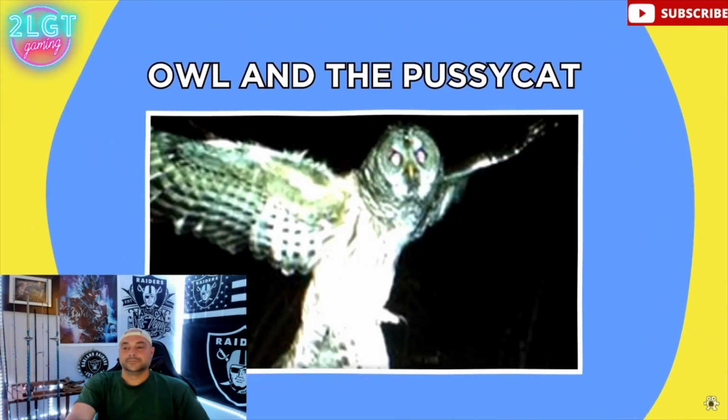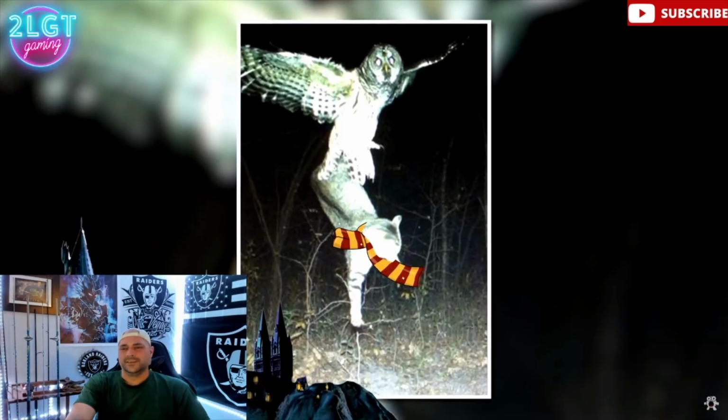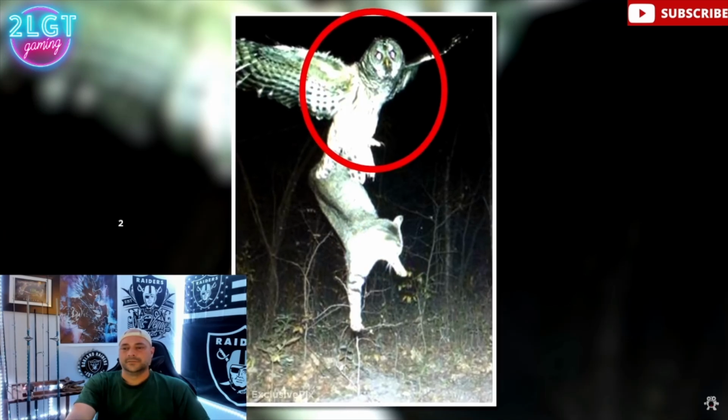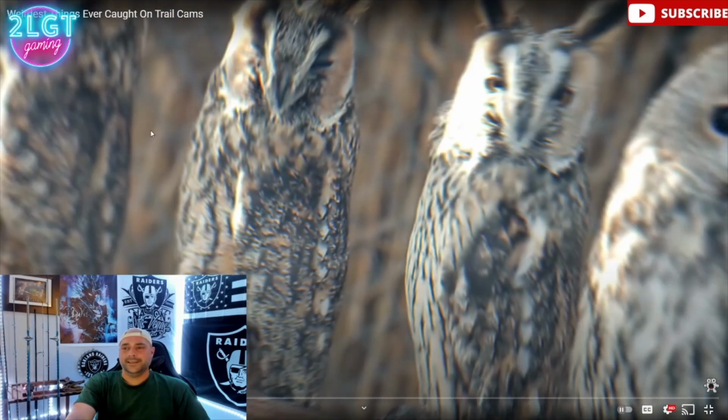Owl and the Pussycat. Looks like somebody's cat got accepted to Hogwarts. Although it's a little less magical when you realize this huge barred owl, captured on a trail cam in Minnesota in 2012, probably sees the cat as its next meal. Well, yeah, he sees it as his next meal.